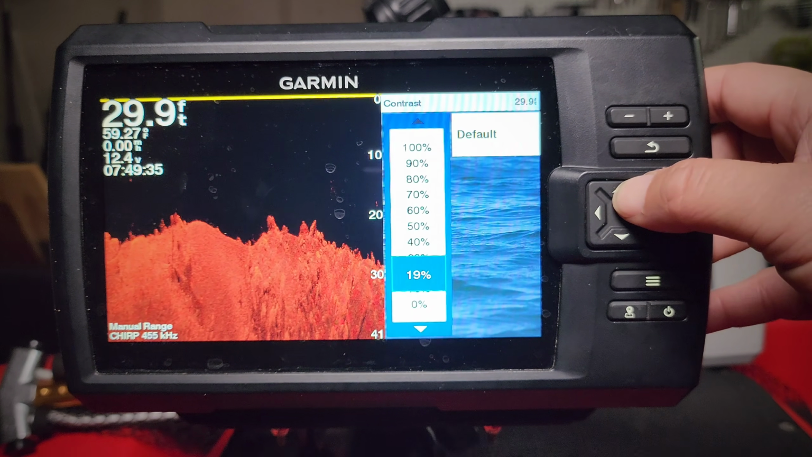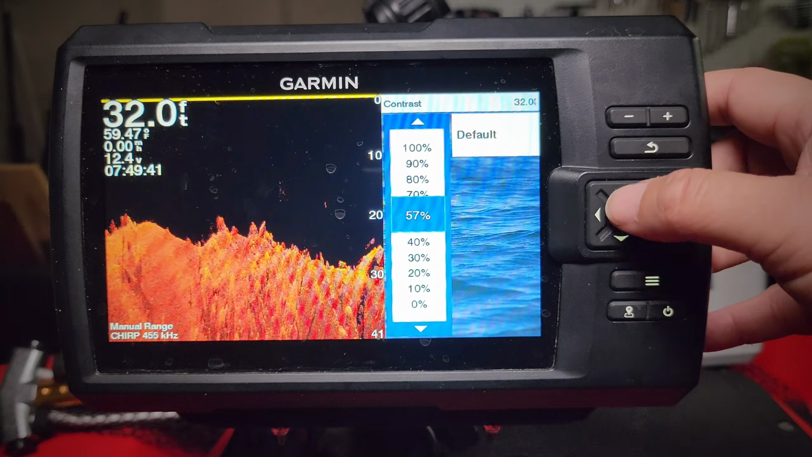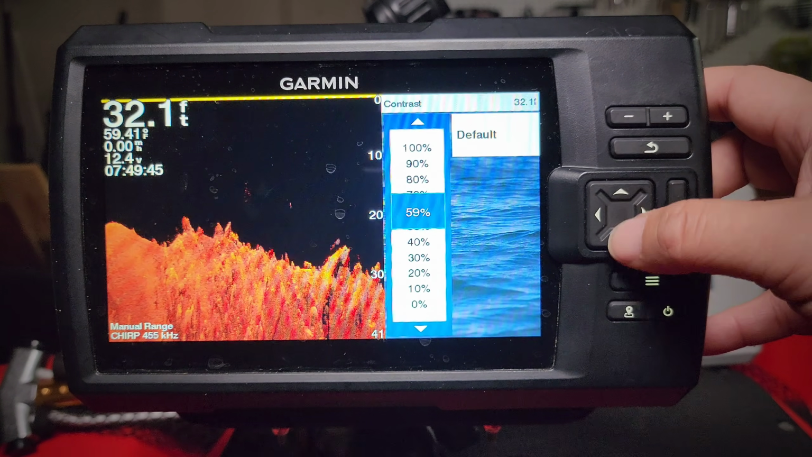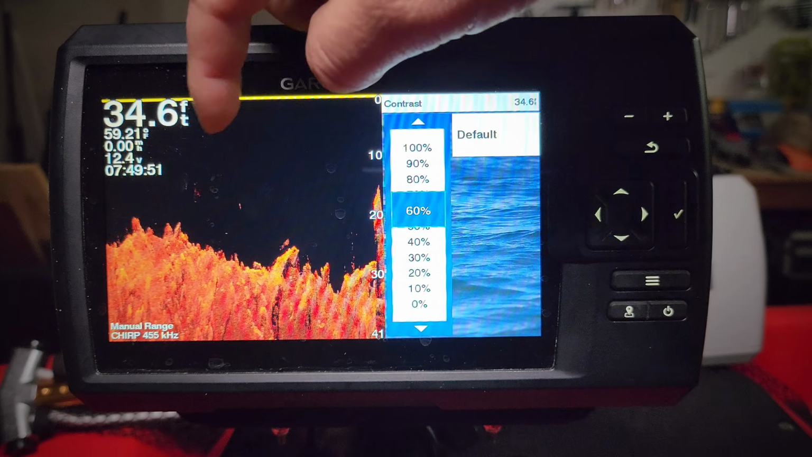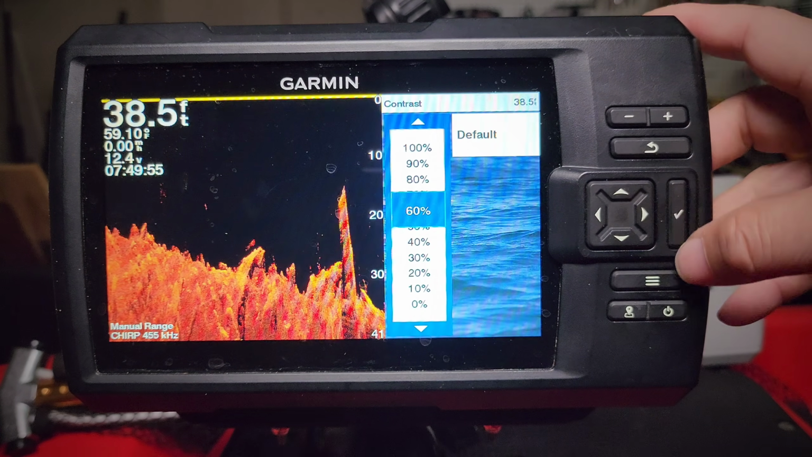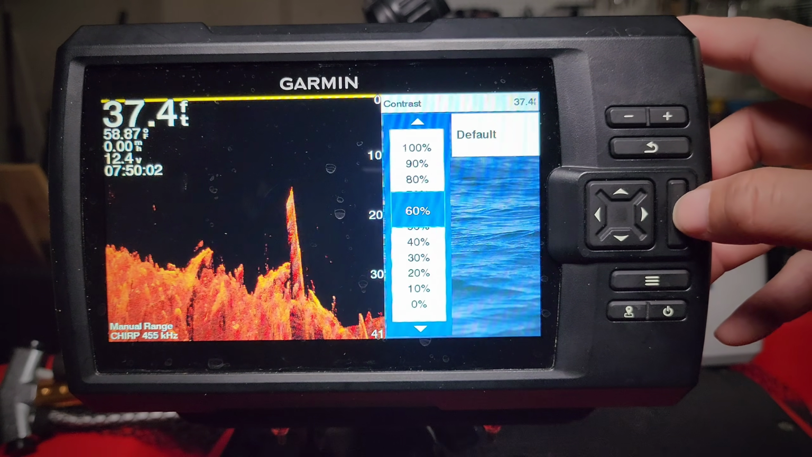So let's just bump that up. I like 50, that's good, but you could bump it up to 60. You could see clearly, you could see a fish there. That could be a school, like a bait ball. But yeah, 50-60% for the contrast, you should be fine.